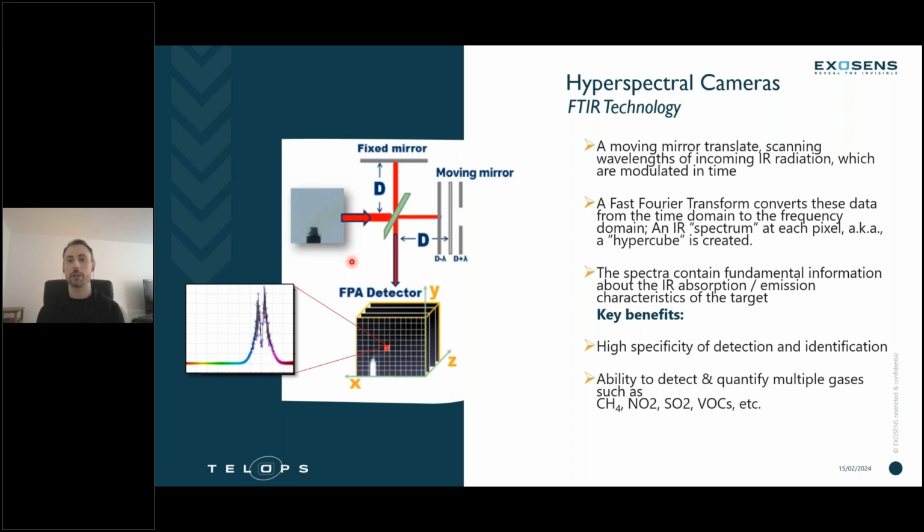And this creates a hypercube, essentially. So you have a multidimensional cube inside of each one of these pixels that contains a spectrum. Okay, the spectra, the fundamental information about the IR absorption and emission characteristics of the target that you are trying to capture. Some great benefits of this is this allows for high specificity of detection and identification, and the ability to detect and quantify gases such as methane, sulfur dioxide, VOCs, and many more.